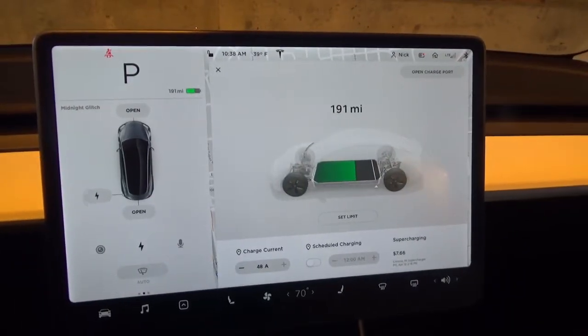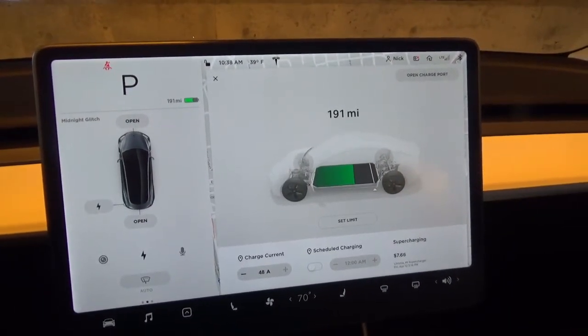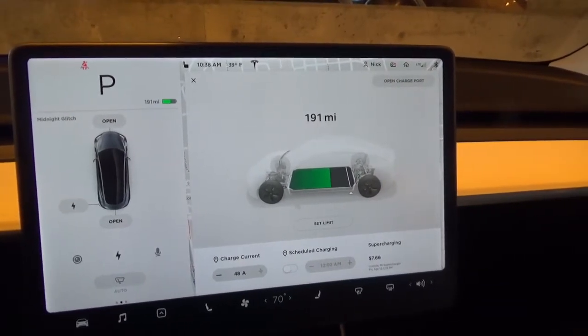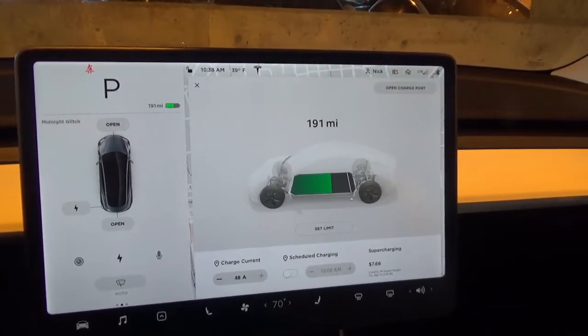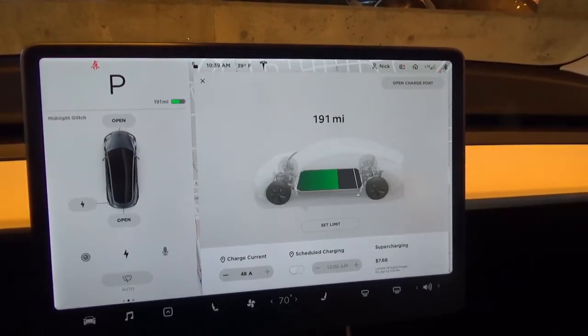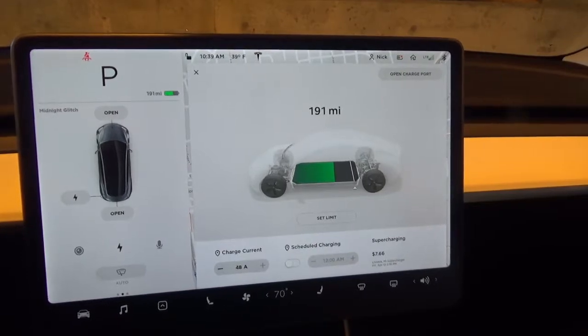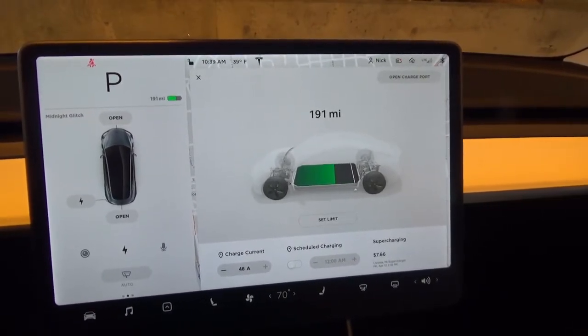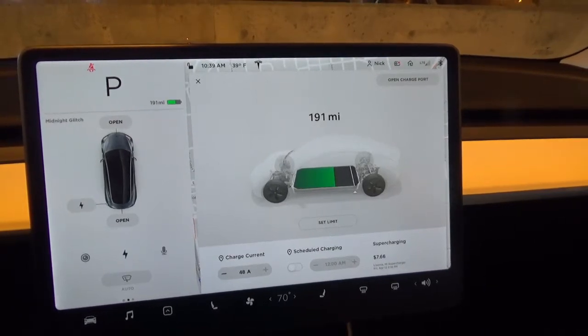So when I first arrived here, I arrived with 263 miles on my battery left. Since I've been running Sentry mode all weekend, as well as just having to move the car a couple times, I got 191 miles to start off with before I head out. So that's not too bad.